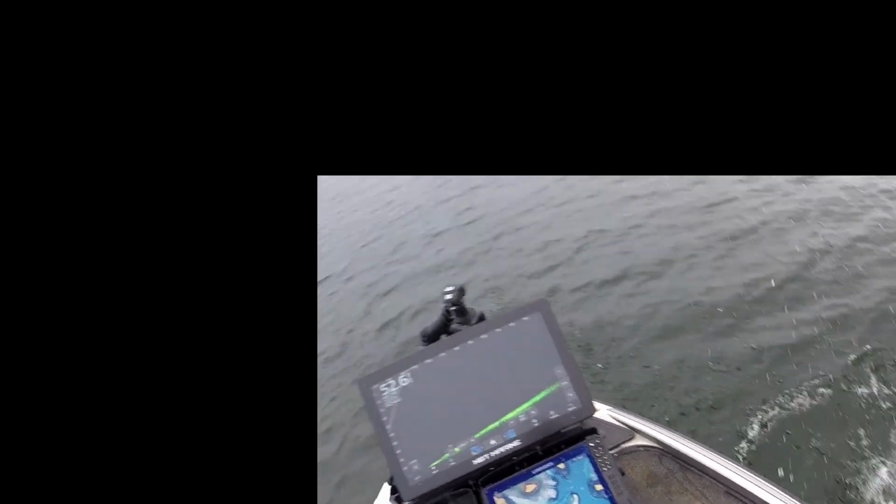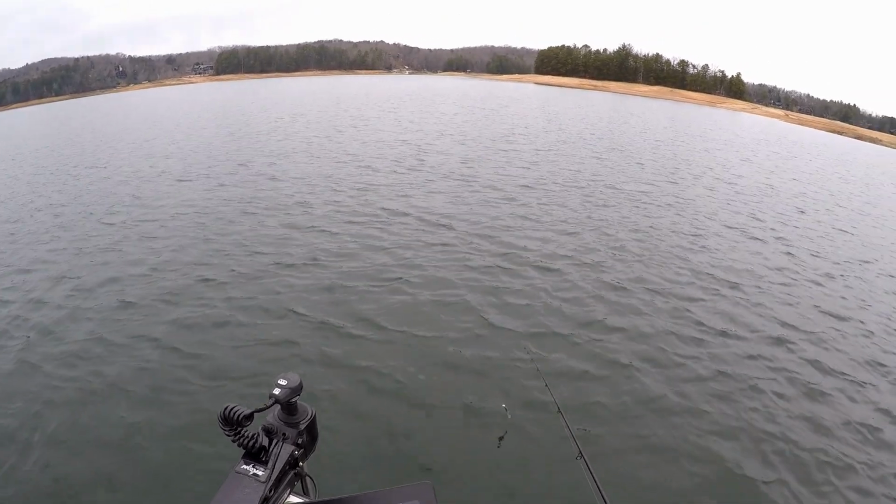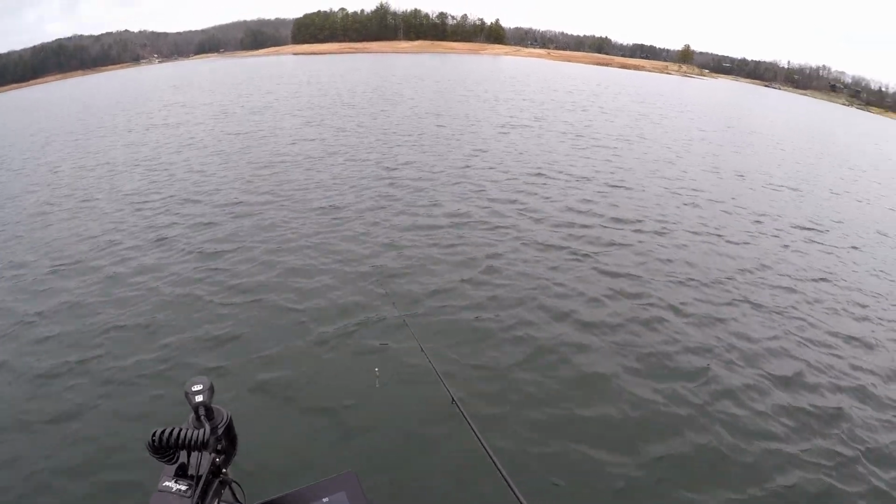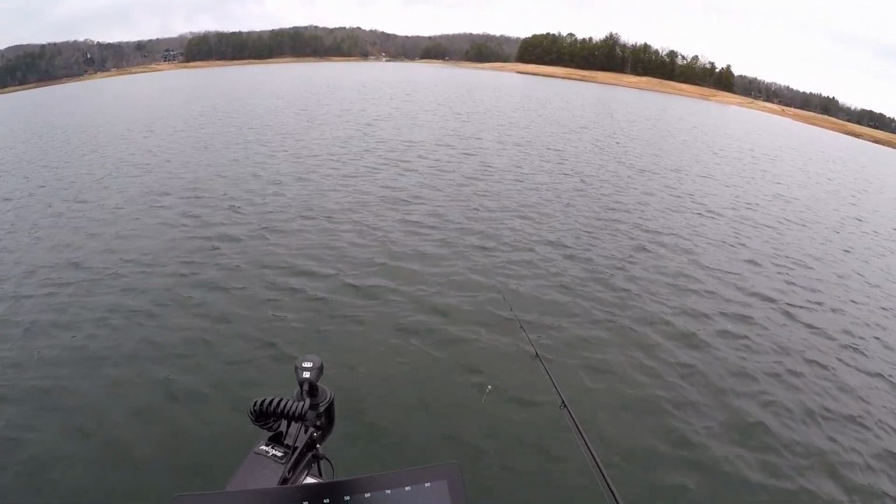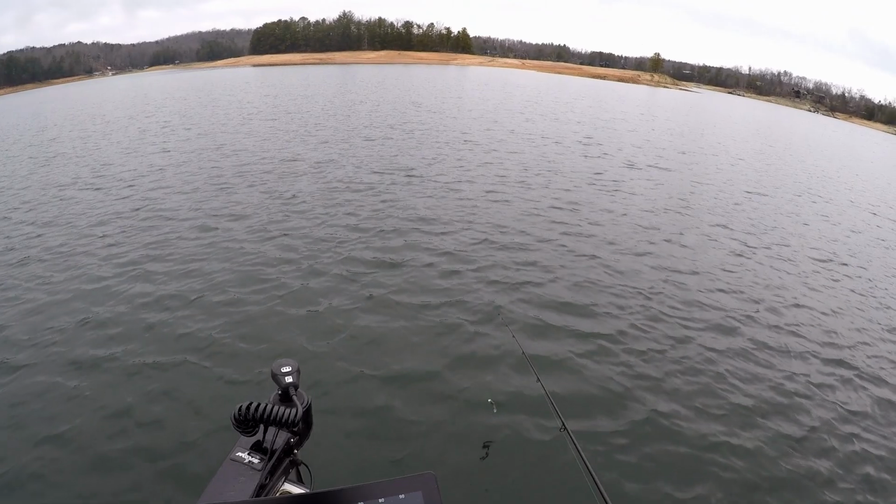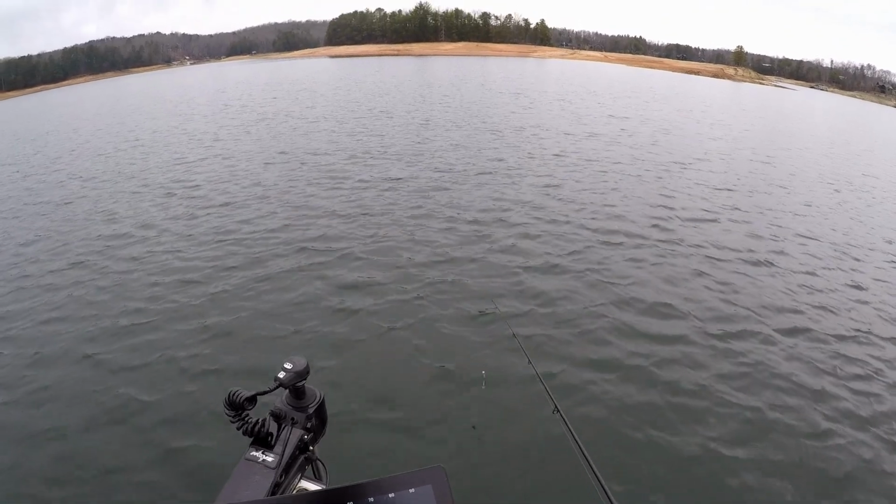Just out here suspended, roaming. There's one down here on the bottom. That one still doesn't really tell me a whole lot, just considering he's out here all by himself over 55 foot of water. It's just suspended 10 foot down. Stuff like that doesn't typically tell you a whole lot. The singles like that. You're obviously always looking for groups of fish. That's just more sustainable in a tournament situation.